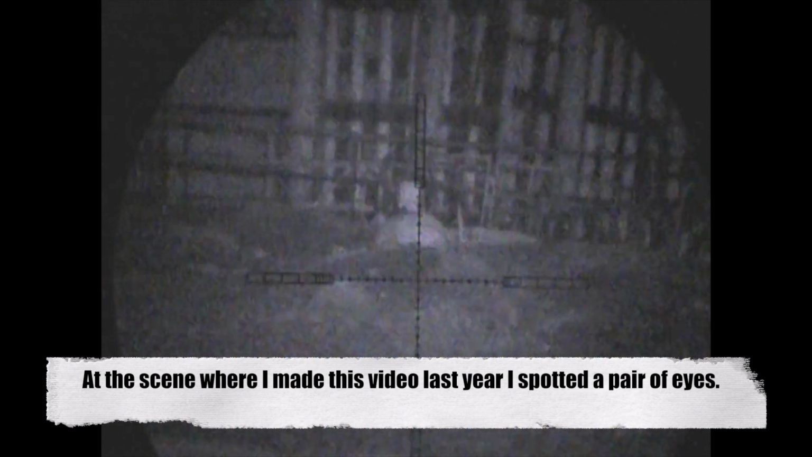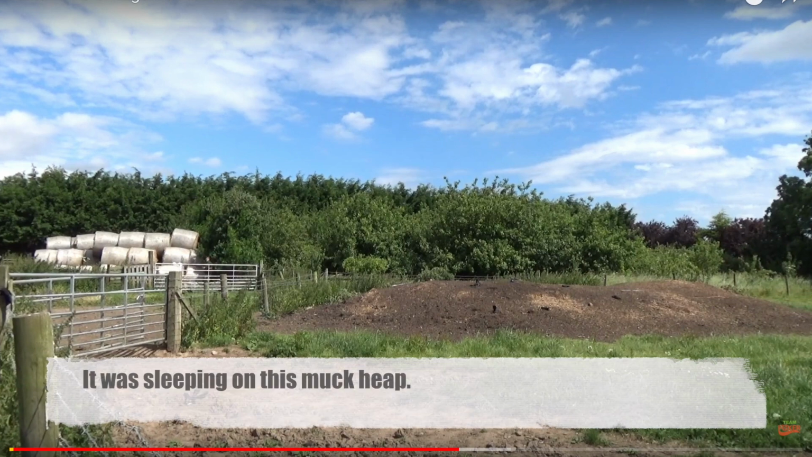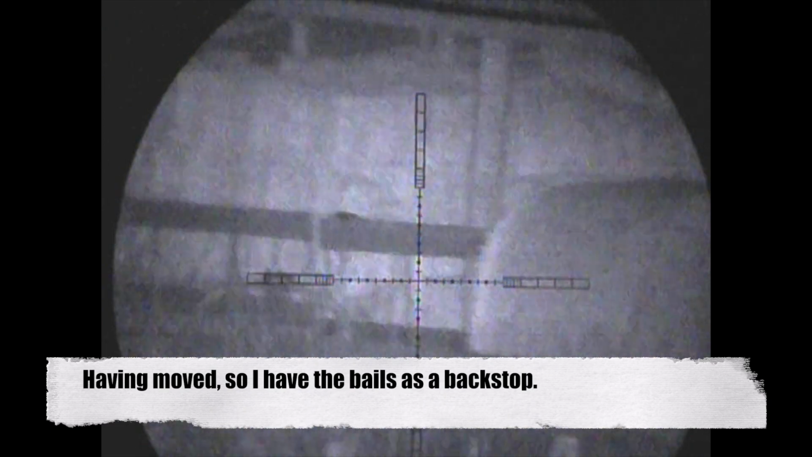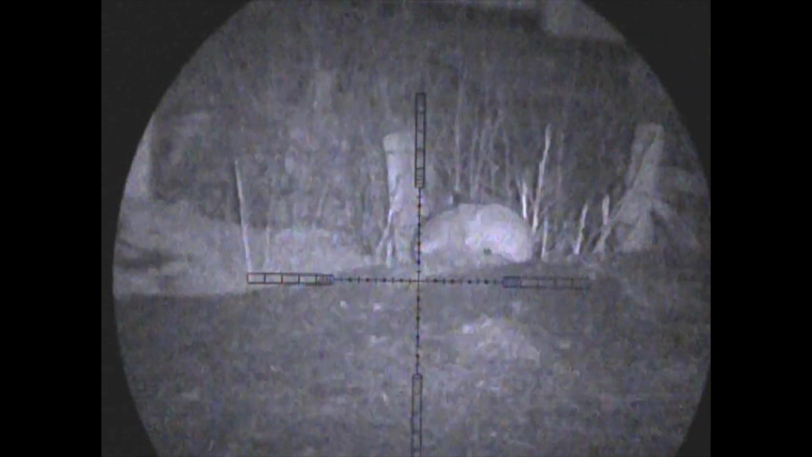So this is where I shot my Corvid video from earlier last year. Actually the fox was asleep on that muck heap there, which I imagine was probably trying to keep warm because it was a fairly brisk evening. The difficult thing about this fox is that because it was elevated, I had to keep moving to the left so that I had the bales as the backstop from behind the fox.